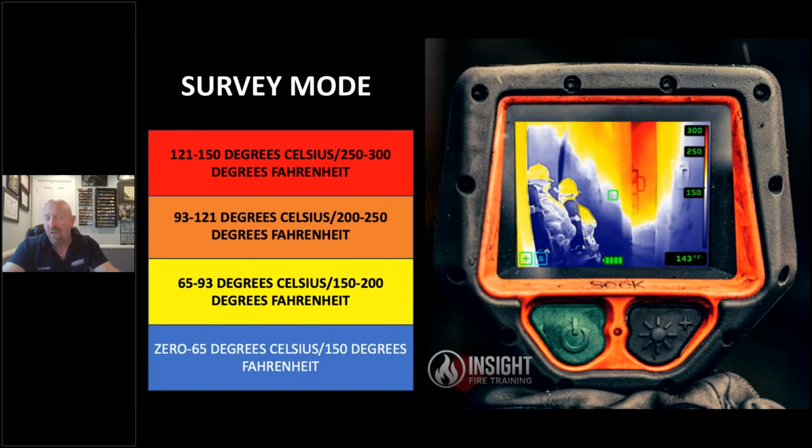But if you have a ventilation limited environment, lots of smoke, flames are not clear, or the location of the fire is not clear, I would start in survey mode for your size up and for your initial scan. If you see more than 50% of the screen go red, then you just tap that green button and you're back to standard firefighting. It simplifies things. You don't have to push a whole lot of buttons. You're set up for success and you're ready to go.